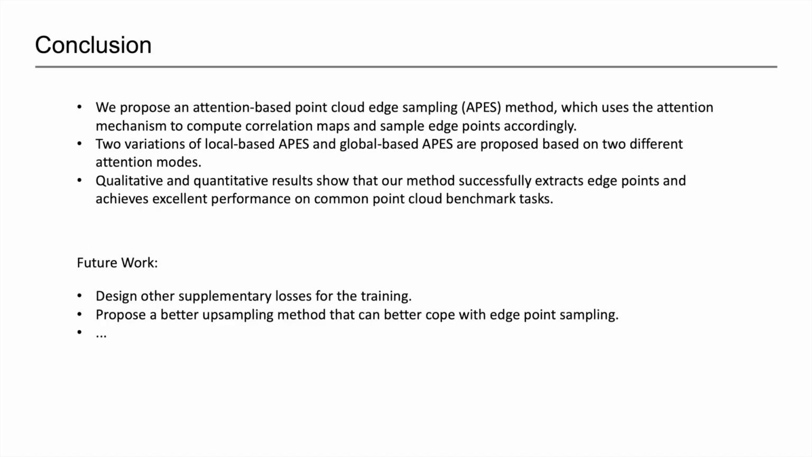To conclude, we propose an attention-based point cloud edge sampling method that combines neural network-based learning and mathematical statistics-based direct point selecting. Two variations, local-based APES and global-based APES, are proposed based on two different attention modes. Qualitative and quantitative results show that our method successfully extracts edge points and achieves excellent performance on common point cloud benchmark tasks.